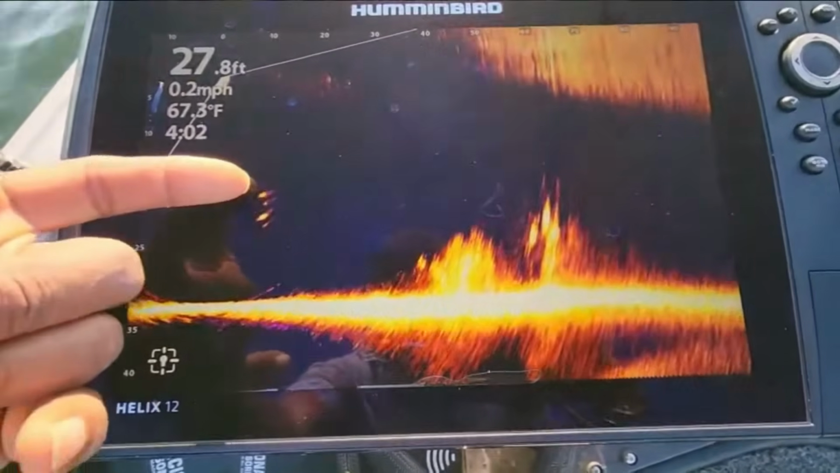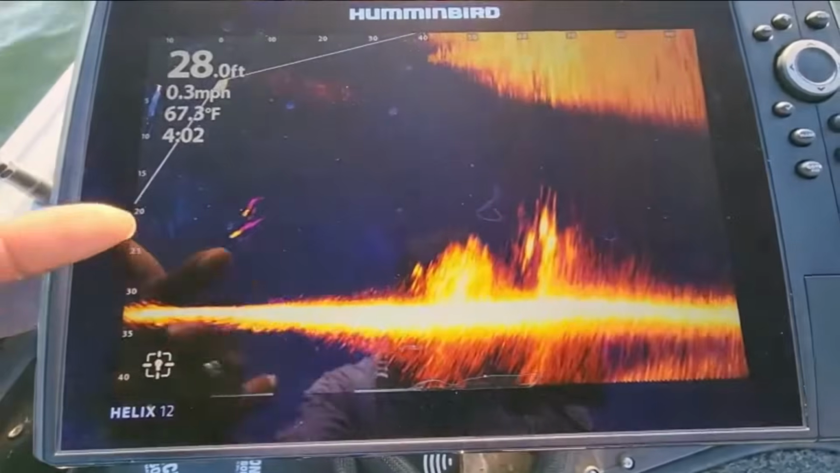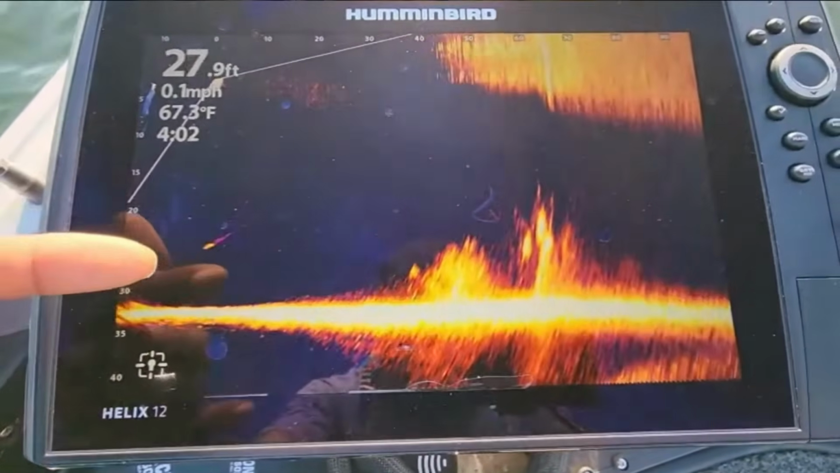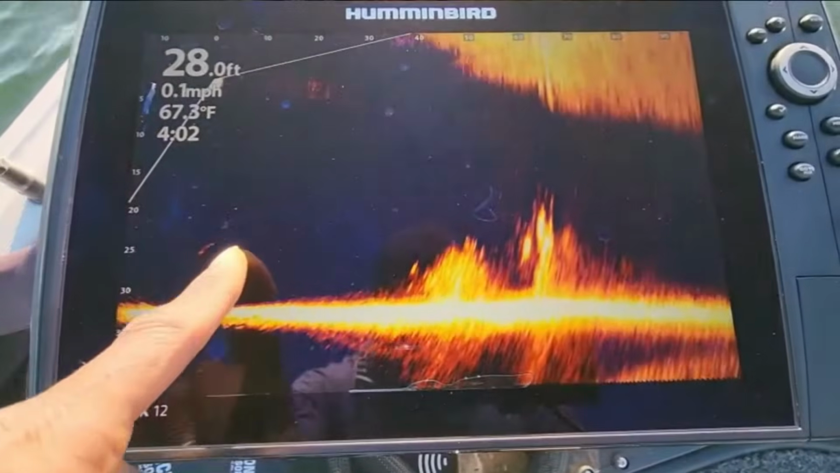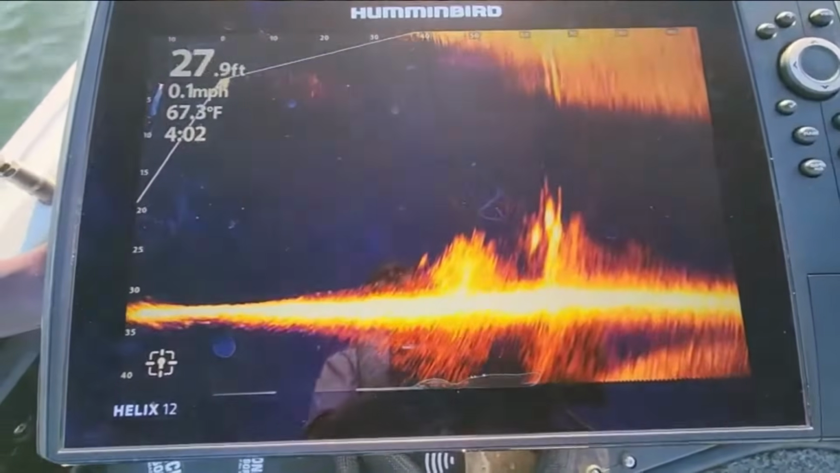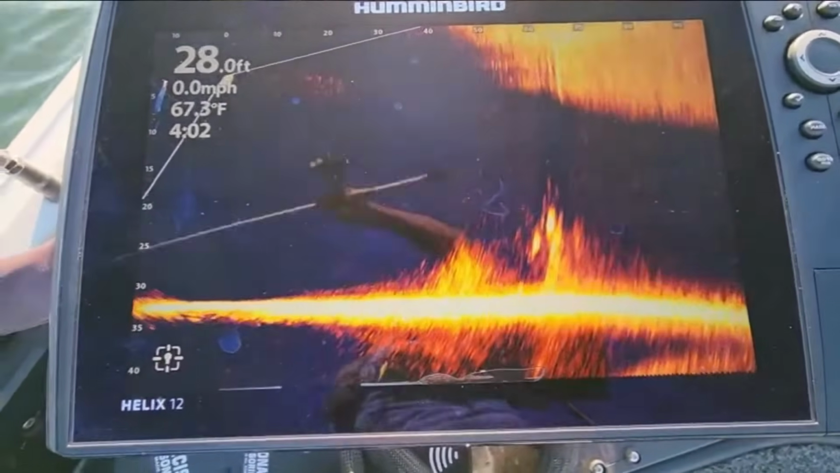And there we go. So those are the fish that were following the bait all the way back. If I wasn't talking, I probably would have been able to catch that fish, but whenever it hit, I just kind of stopped reeling. But you can see that the fish are still coming this way and leaving that purple haze behind, which is the persistence mode. All right, let's go ahead and make one more cast, and then we'll make some adjustments on the settings.